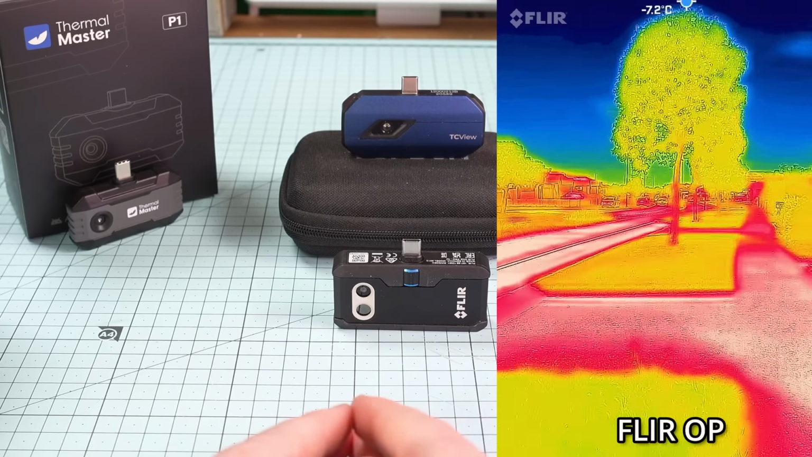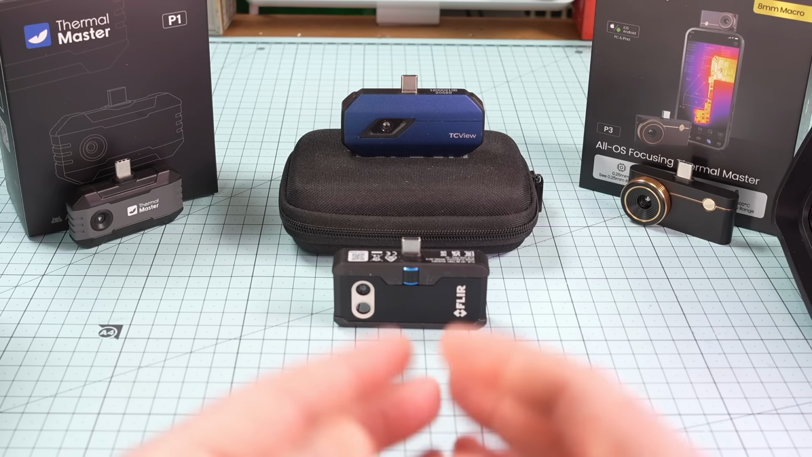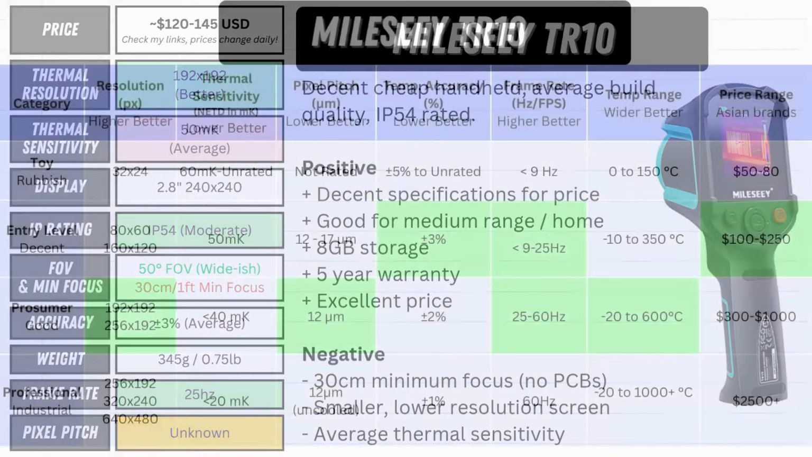Now, I'd really like to encourage you to make your own decision on what works best for you, but of course, I'll share my personal view. Starting at the bottom, so the cheapest units, Malessi TR10 stays as the recommended unit if you want a handheld. Gojo gets the boot. In comes the P1, which is just an incredible unit. I would be taking that over the TR10 personally, but they're both good units. Some people just prefer a handheld, and this one's just a recent release that's just blown me away.